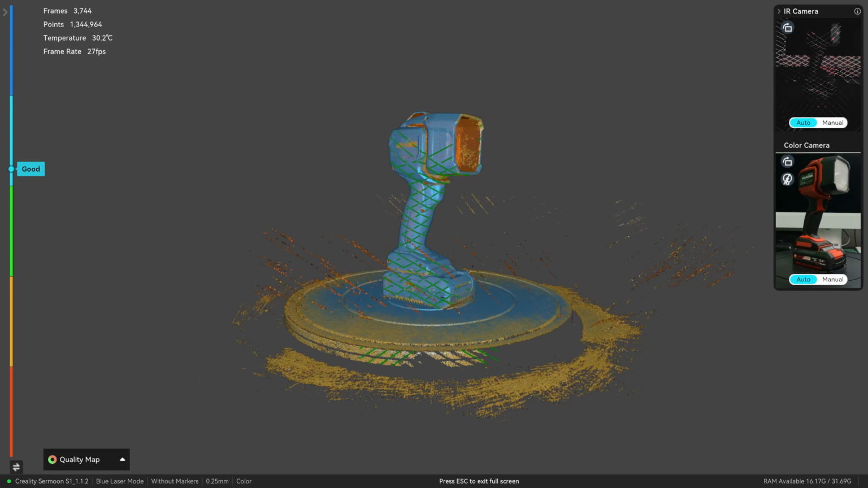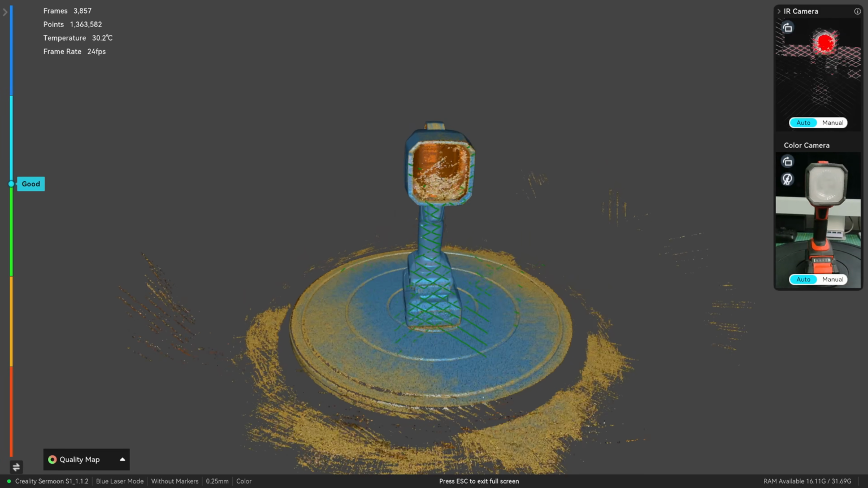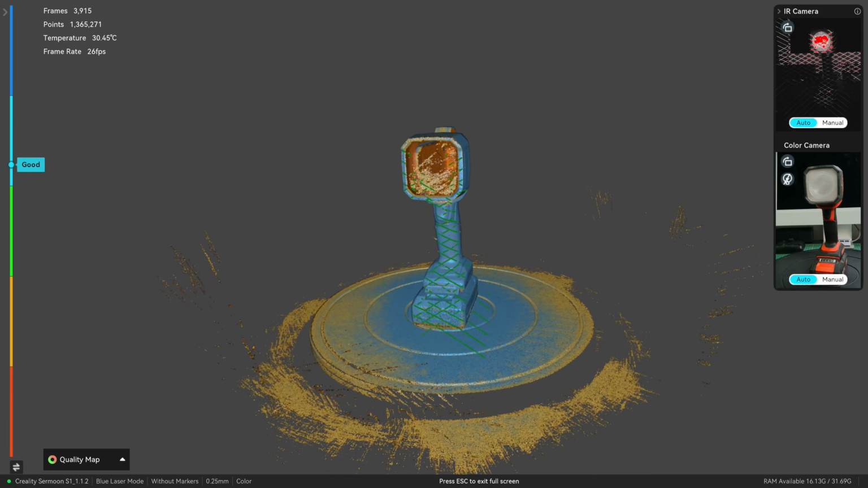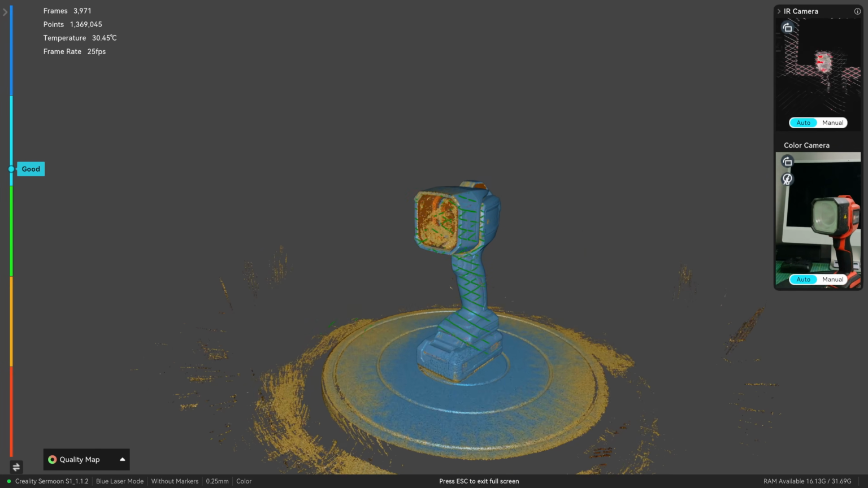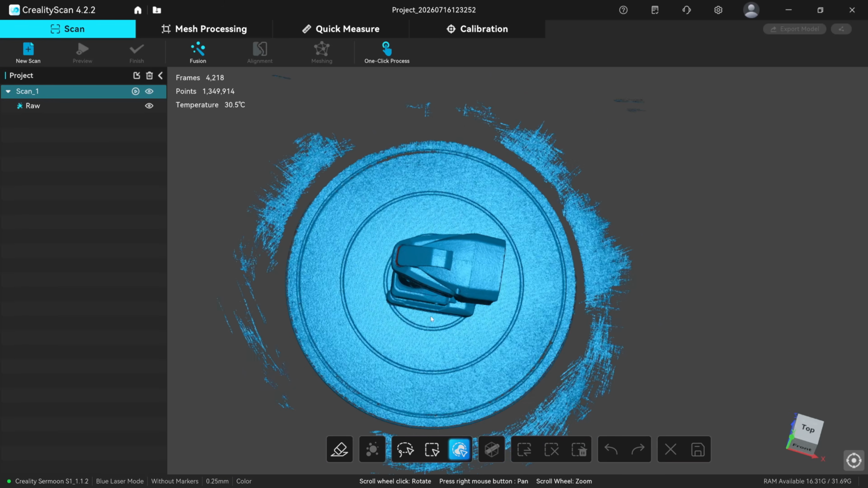Looking at the preview screen to see whether the whole of it's in. Okay. I thought I'd actually get a bit more of that screen by putting some scanning spray on it, but obviously not. Okay, so that's done then. Let's finish that scan off. Let's just get rid of some of this base.